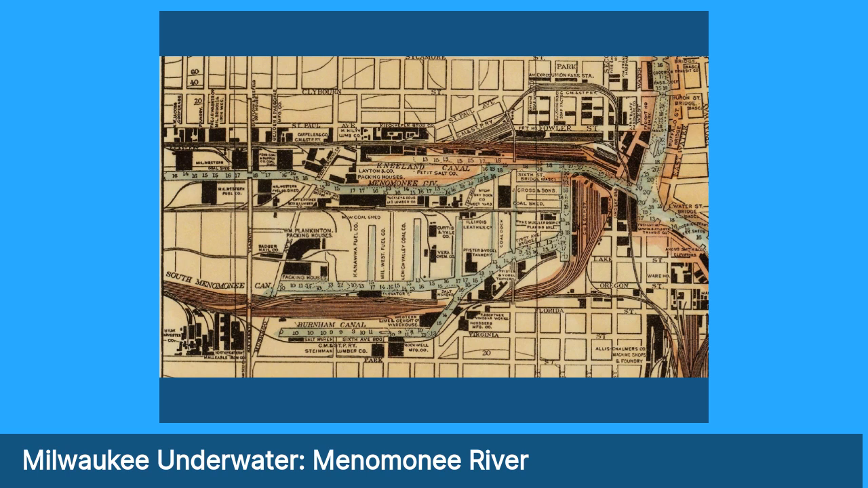Likewise, you can see all the different slips that were once there that have since been filled in for all the different businesses. This is where all the coal docks were. Milwaukee Electric Power Company was up here. And there's a lot of debris associated with that. You can see they filled in the Boneyard slip. That is long gone. It's underneath where those railroad tracks are shown.